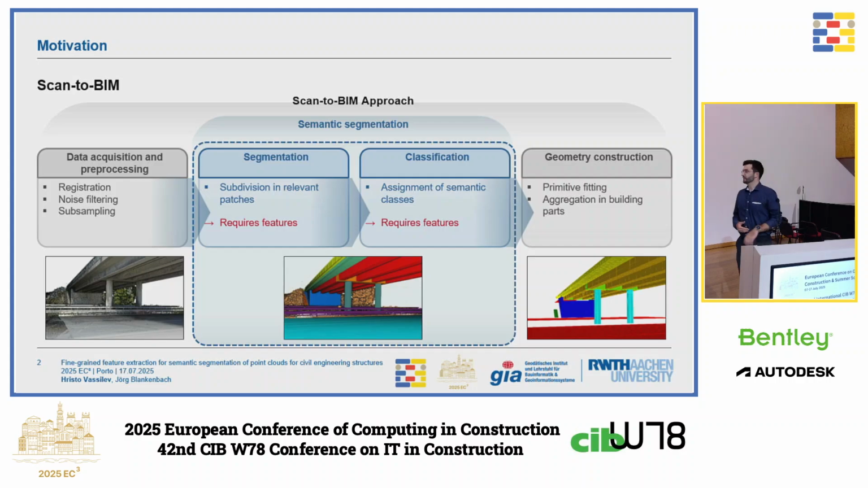Since we are no longer in the Scan2BIM session, I thought I would leave a short slide introducing our problem formulation. We have a point cloud, and we want to extract a geometric semantic model. In the middle, we still have this very essential step of segmenting patches and then classifying them, corresponding to what kind of geometry we want to fit or what kind of semantics we want to introduce into our geometric semantic model.